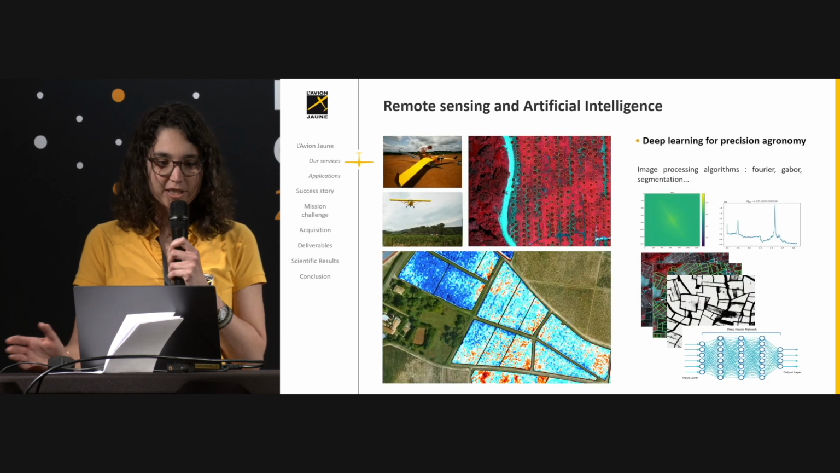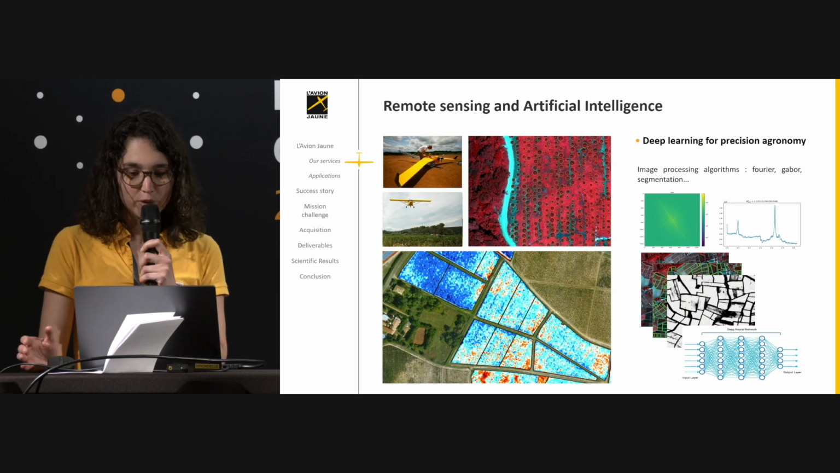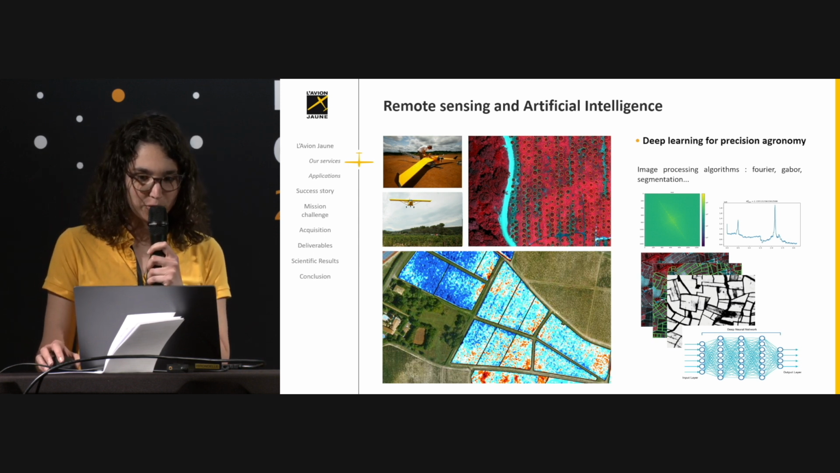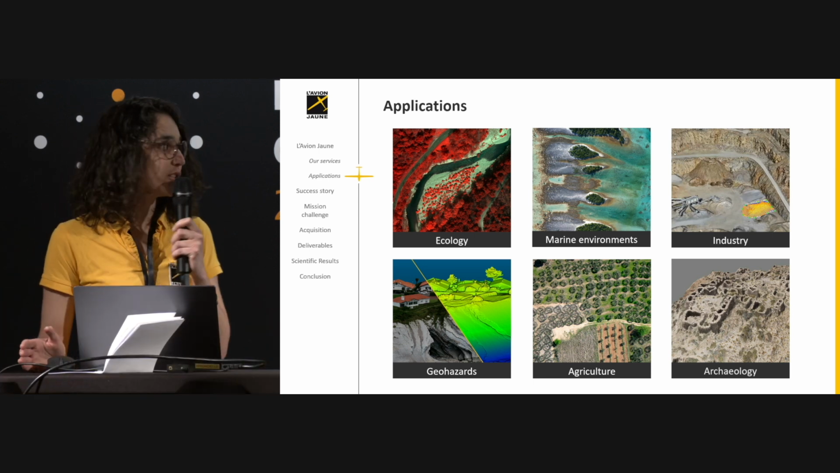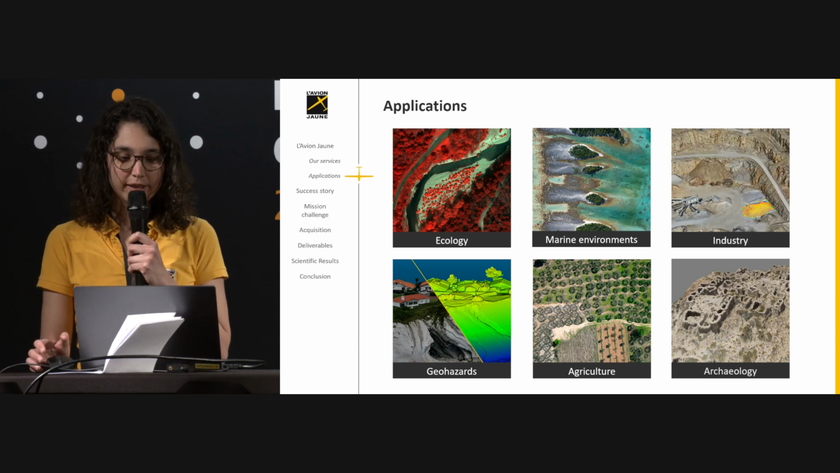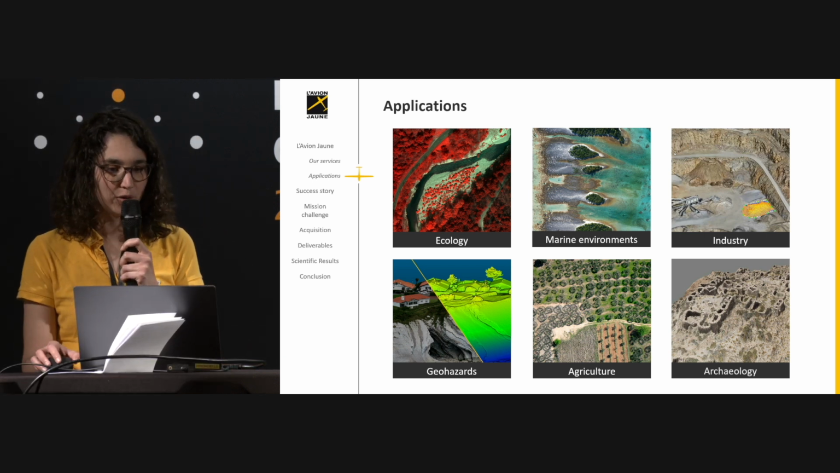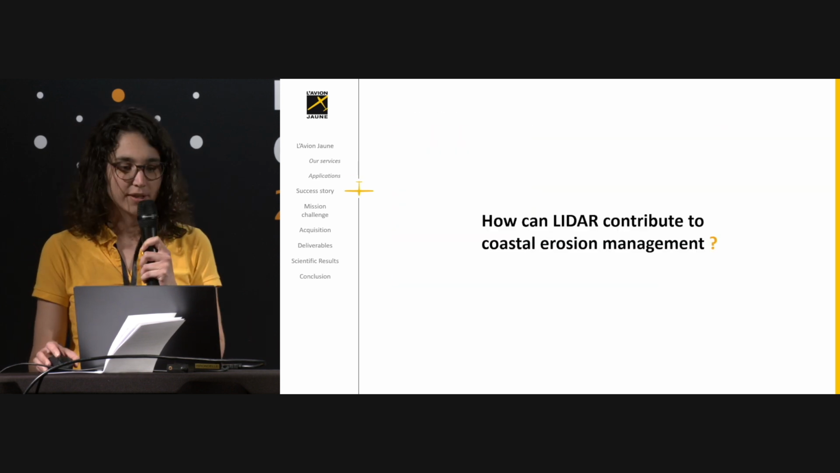And for remote sensing, we have developed some image processing algorithms using artificial intelligence, mainly for agriculture use. So aerial survey services and products are useful for a wide range of applications like ecology, marine environment, industry, geohazard management, agriculture, archaeology. And now we will focus more on geohazard management.